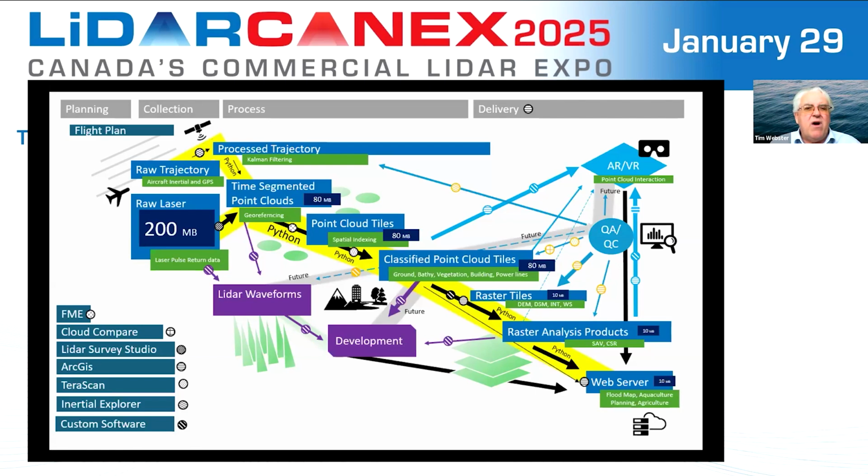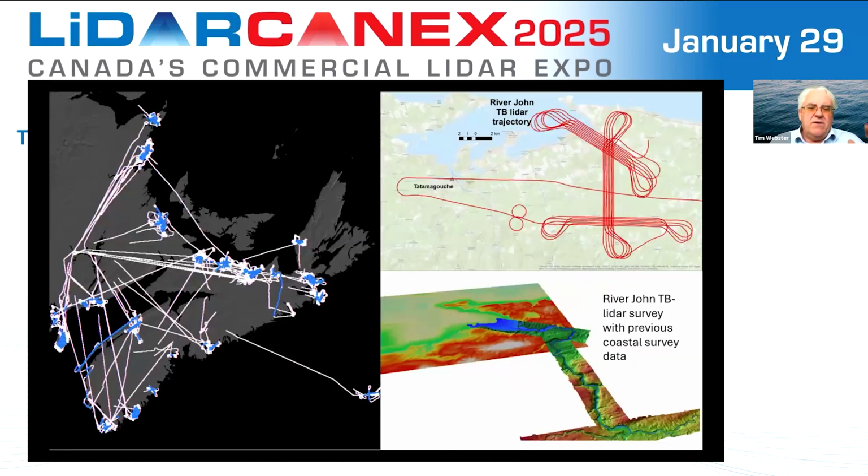Once we have the trajectory processed, the waveforms can be converted into point clouds, or some systems build the discrete points on the fly. That point cloud can now be exported. We go through a process of classification refinement, and then finally, once we have good classified LiDAR data point clouds, we can build different raster products, do further analysis, including extracting thematic layers from the raster data, and then finally perhaps push that out to web services. So there's kind of a broad scheme of the range of things.